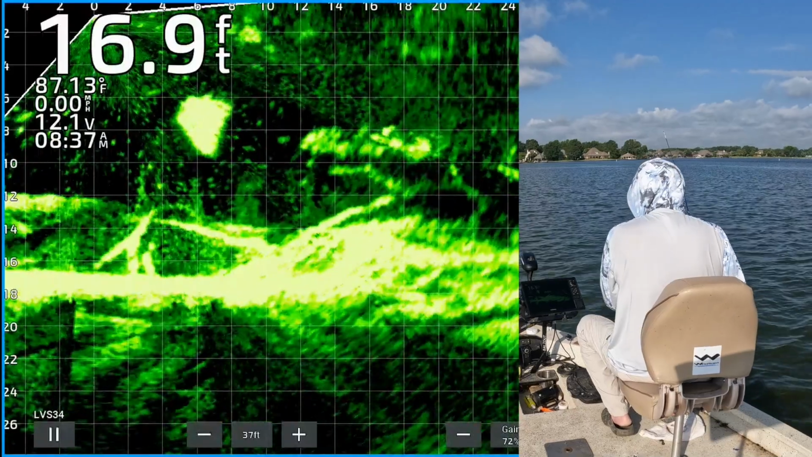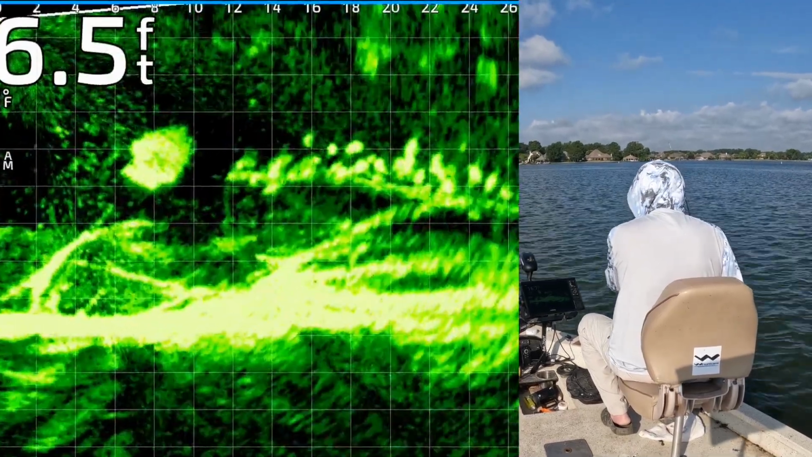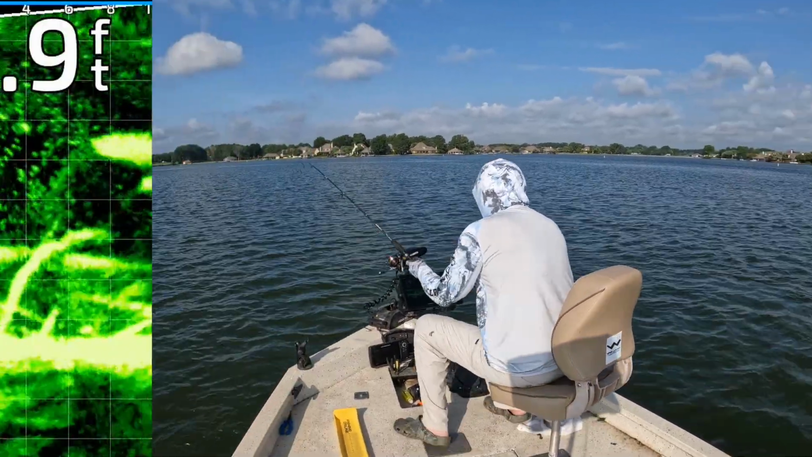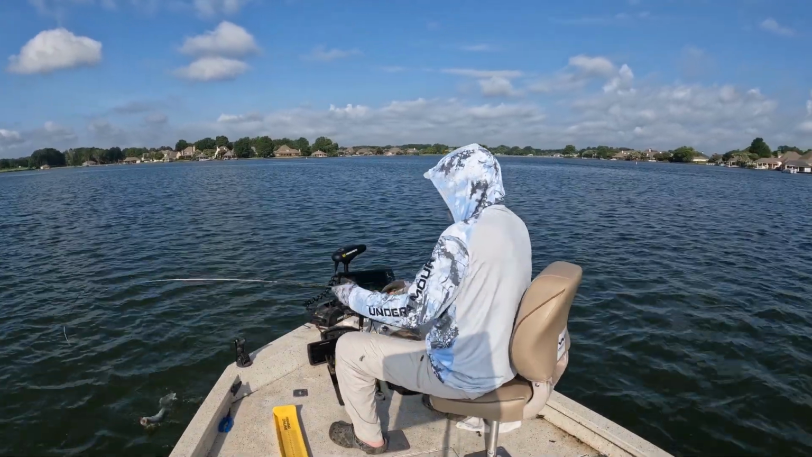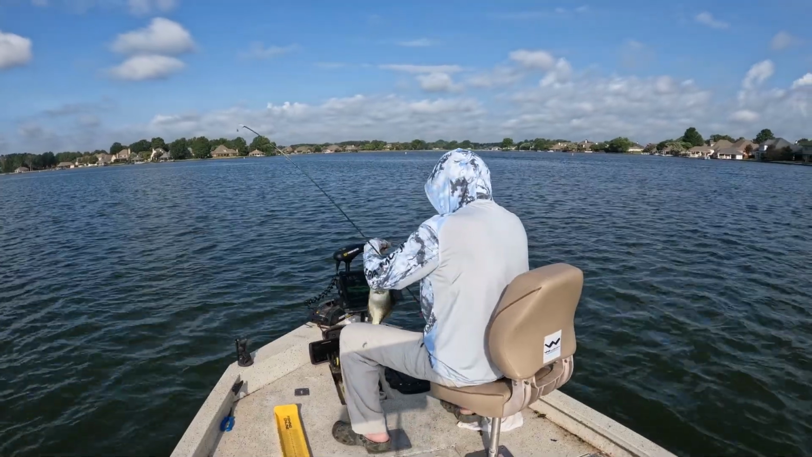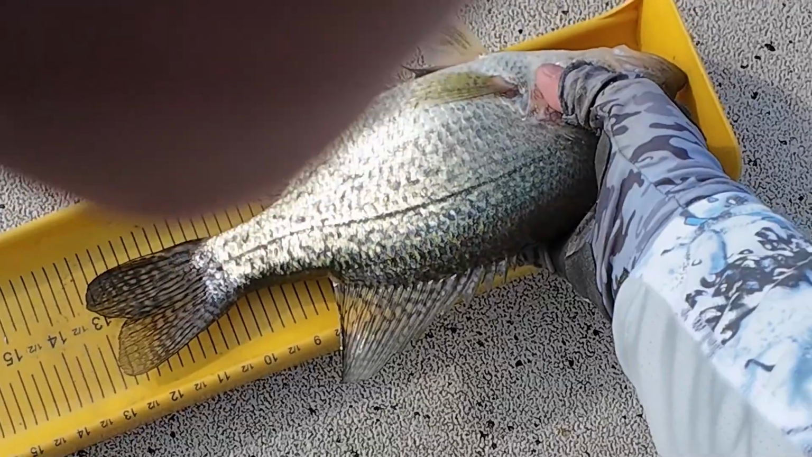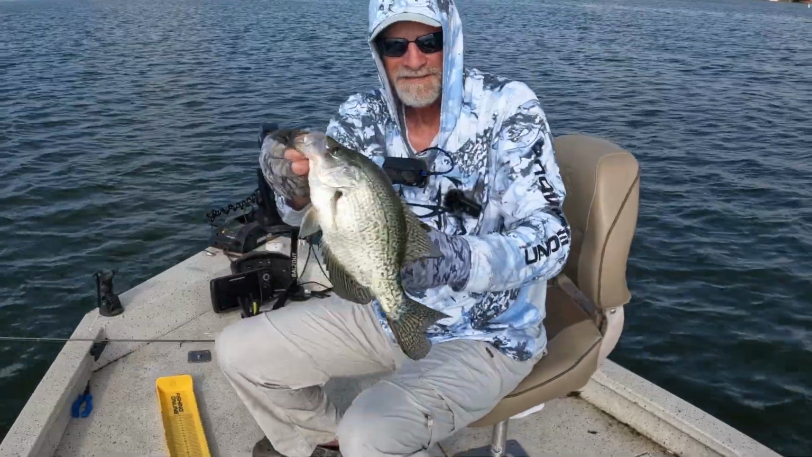Alright, there's a nice looking group of fish there. There's my jig and weight coming right on top of them. One of them's about to get it. Right there. Got that one. He couldn't resist the wild willies. Good one. Biggest fish of the day right here. 13 inch black crappie.